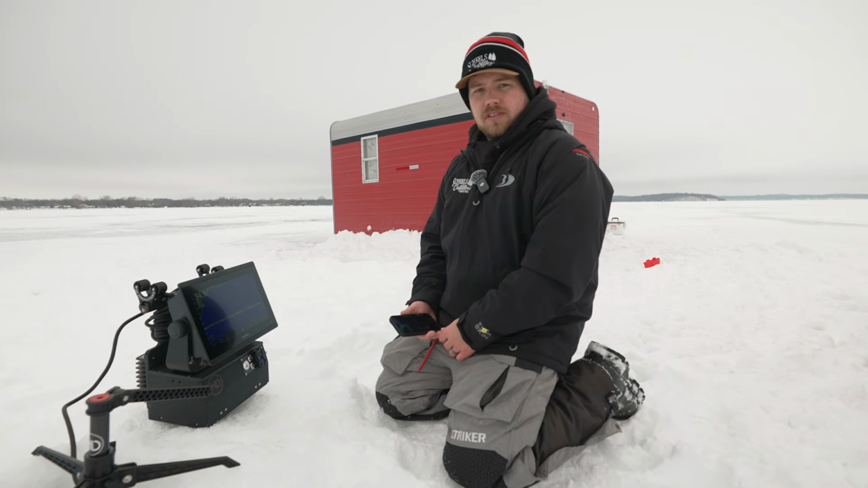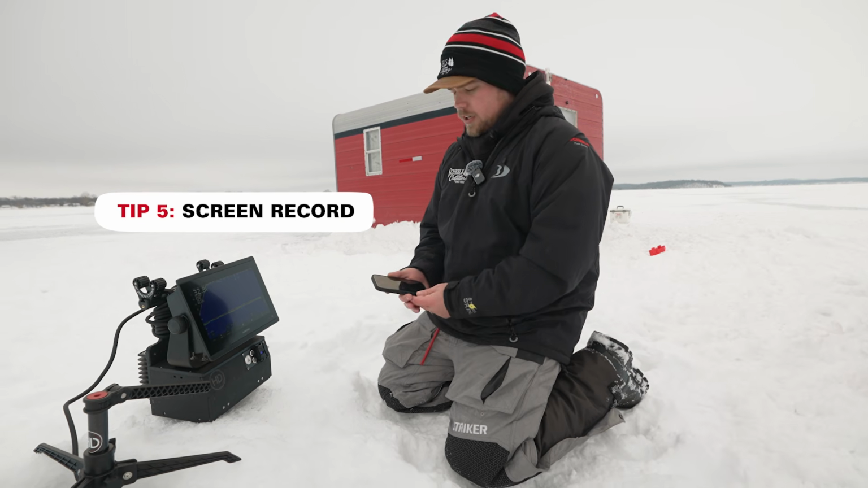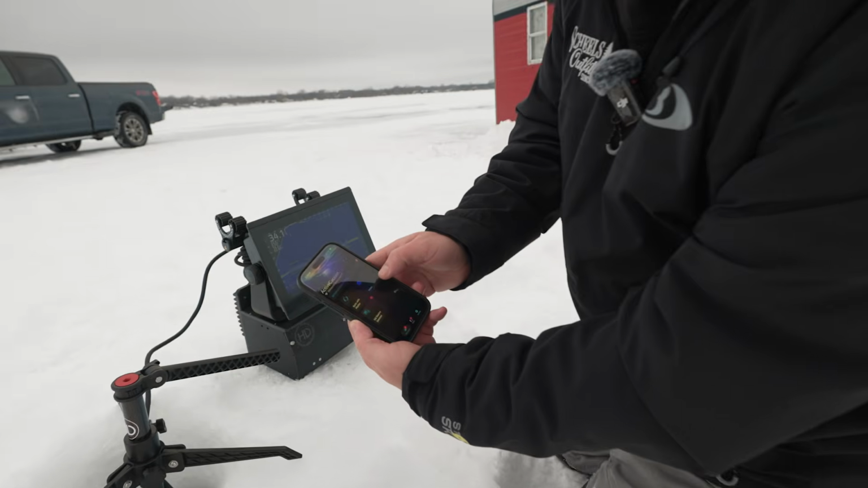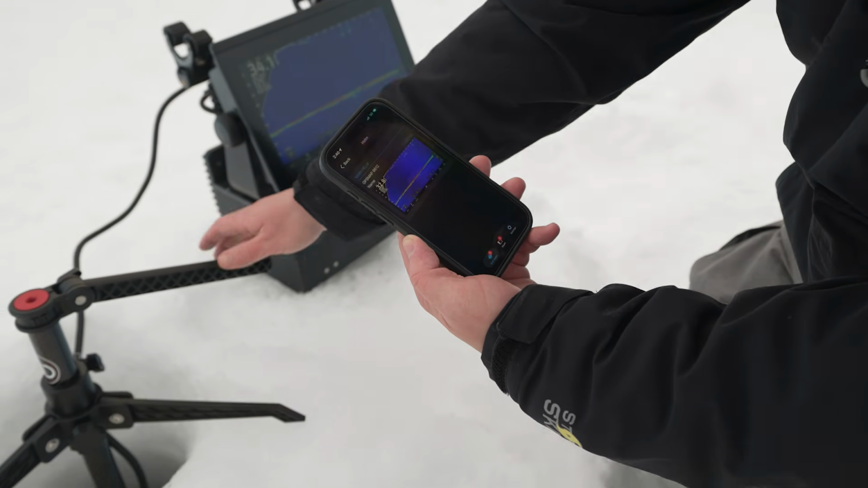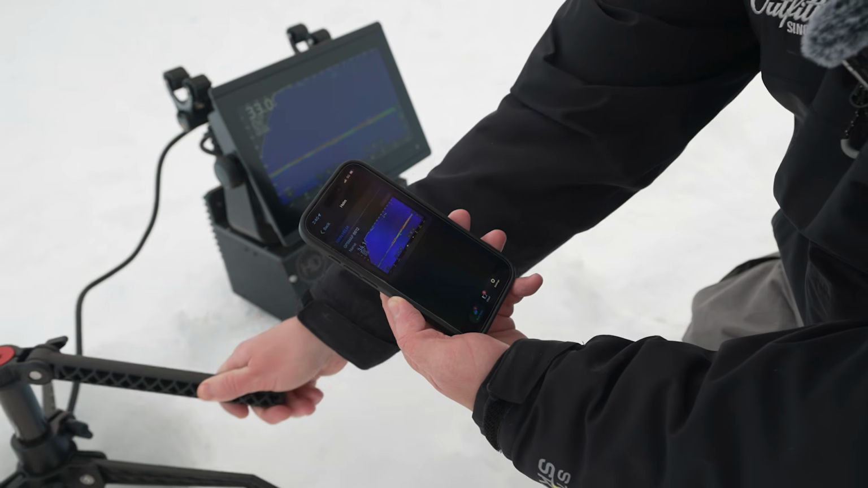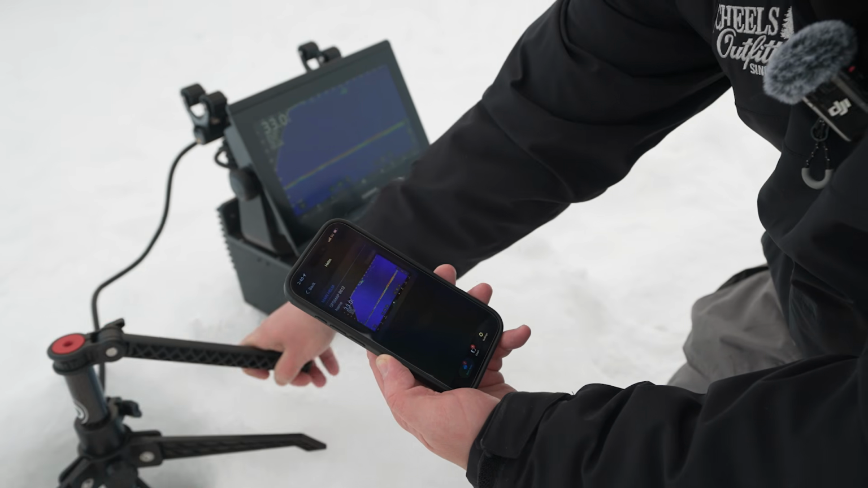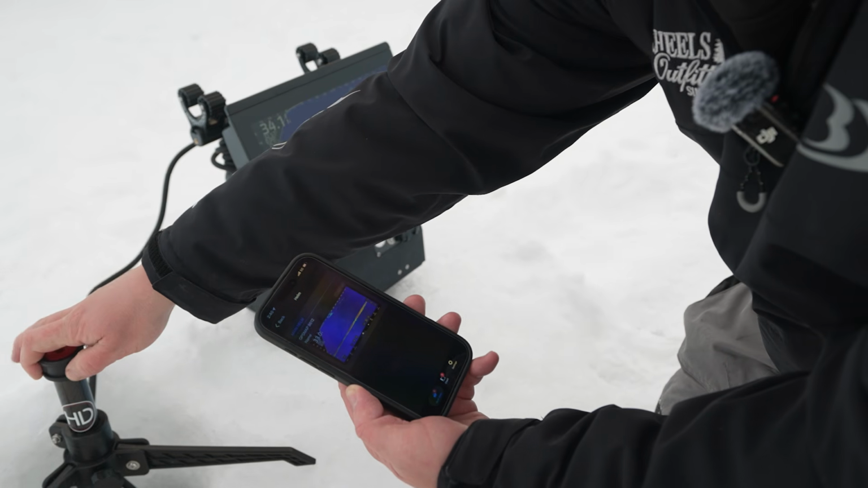Another sweet feature with these units, depending on which one you have, if you have an Ultra 2 106 or up, you can screen record on them. So if you go to the Active Captain app and you hit the helm feature, there's my screen right there. So as I scan around, you can see the screen changing on there.